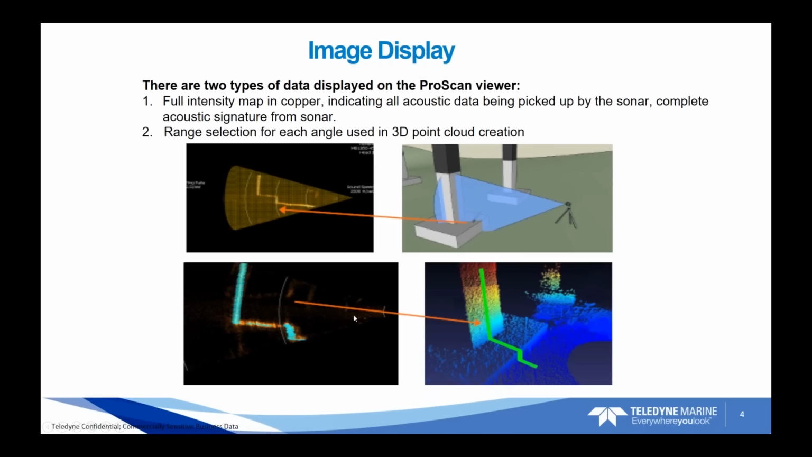Based on the sonar or software setting parameters, such as sound speed and intensity threshold settings, that's going to tell the software where to select points. There's a couple of ways to adjust that based on the environment you're working in.